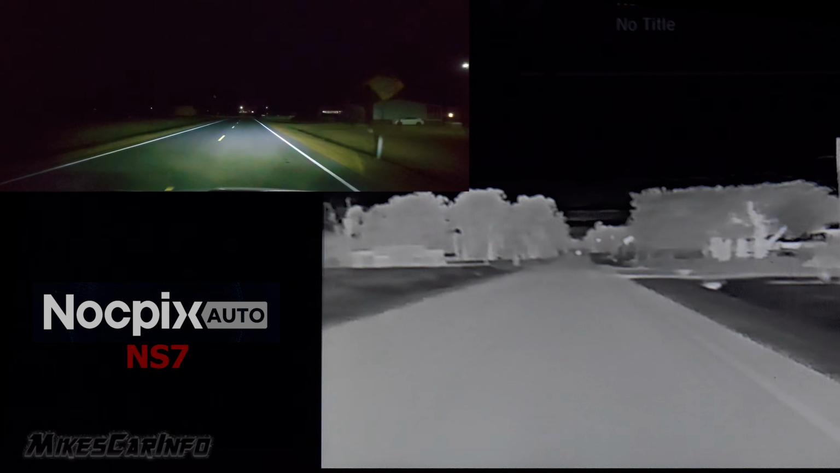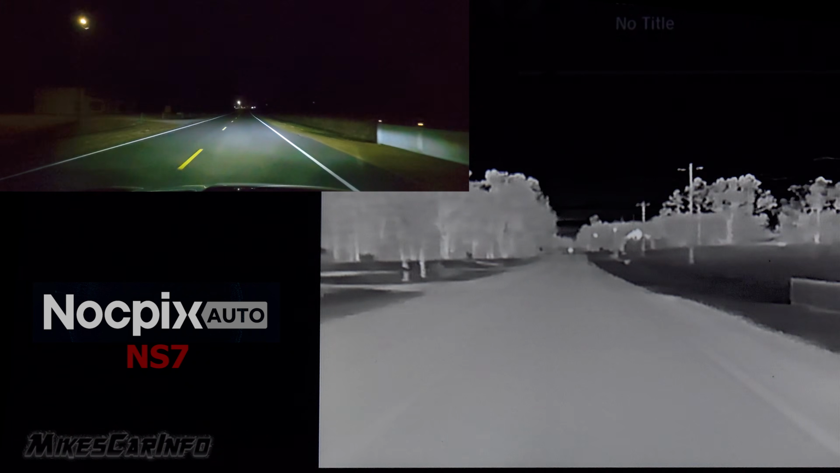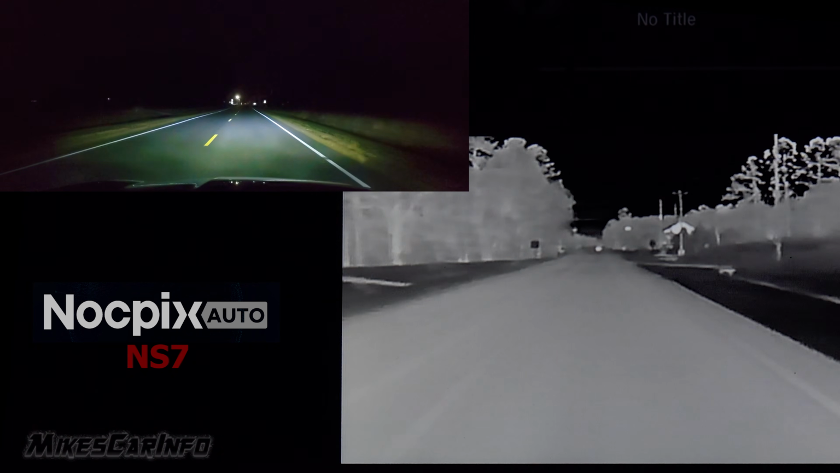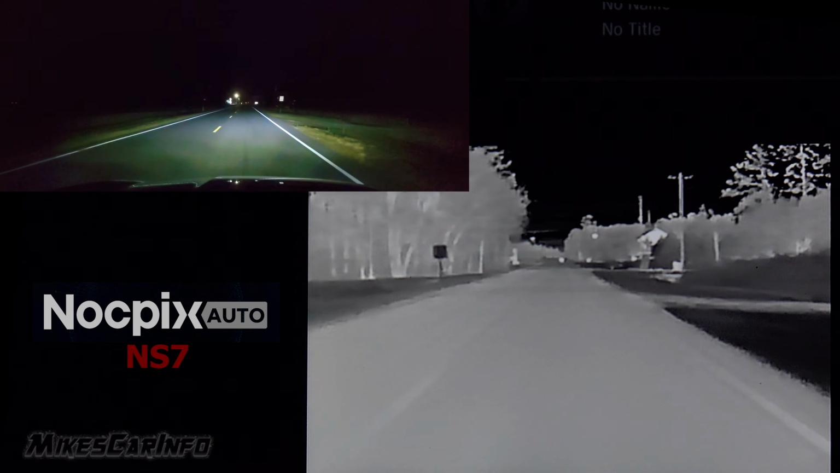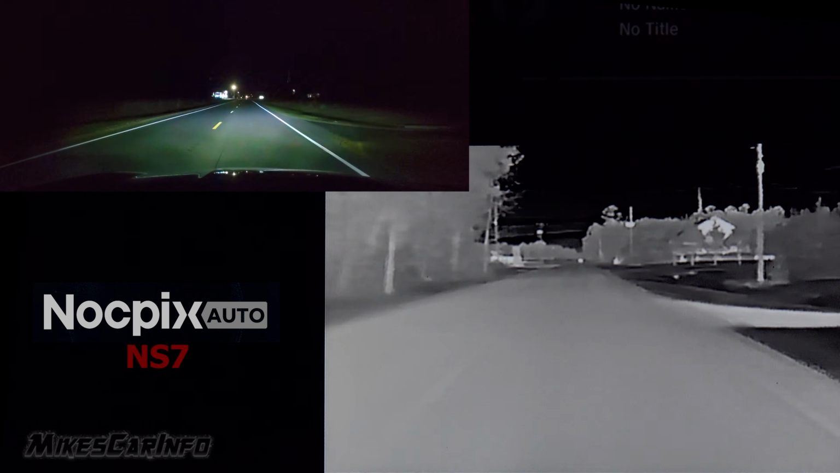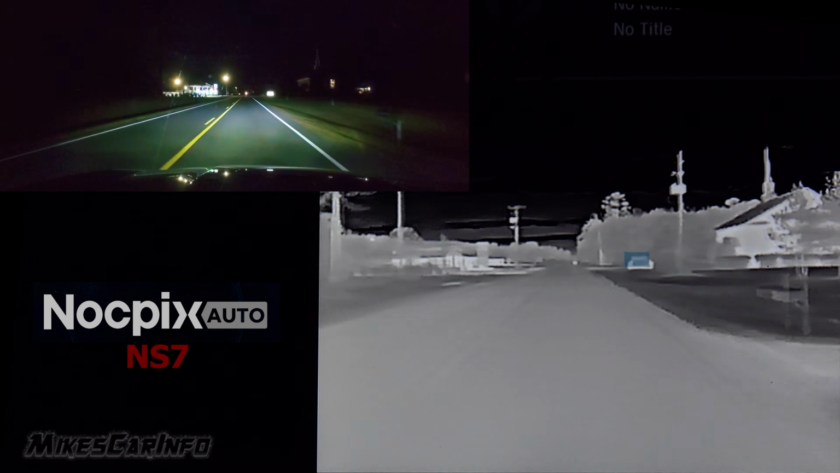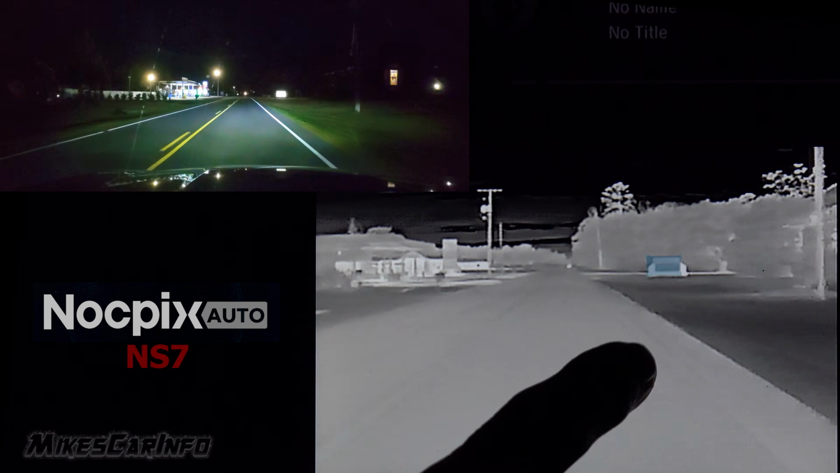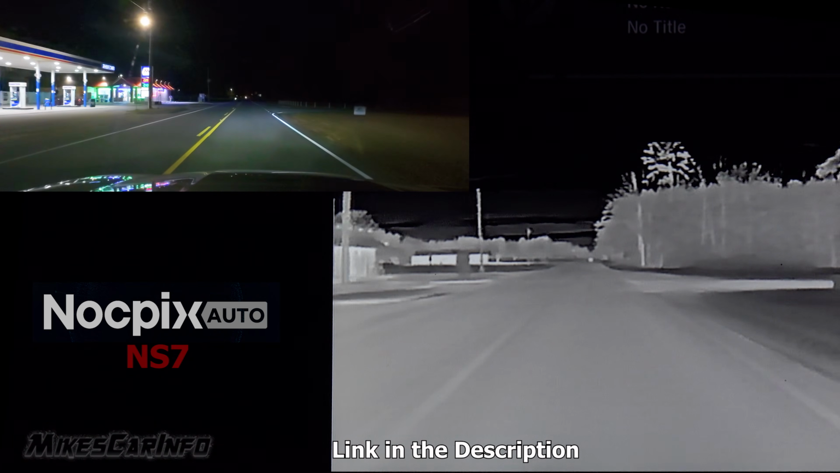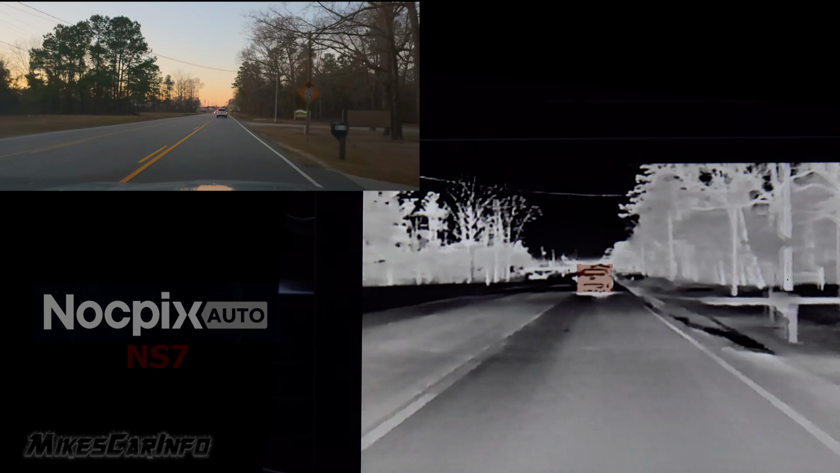It's not as much of an issue as I've seen with other ones, where it's constantly happening with every mailbox or every tree. This one's actually able to separate that. So see that sign, it's got a false alarm on that, but then it's able to recognize it, and the box went away.